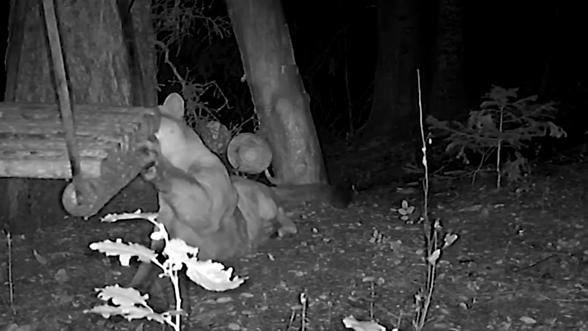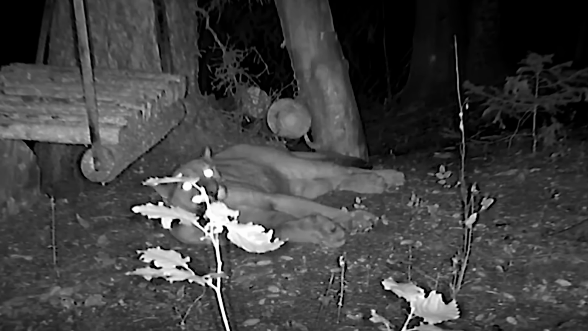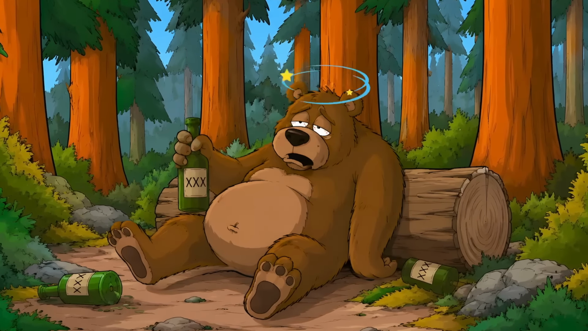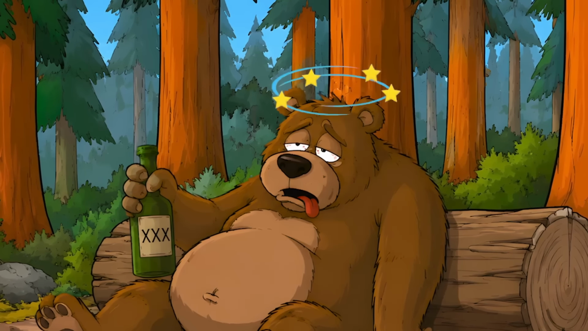I mean, just look at this little guy as he plays on the swing. Who wouldn't fall in love with that little face? Oh, never mind. Have you ever seen a drunk bear? Well, you have now.